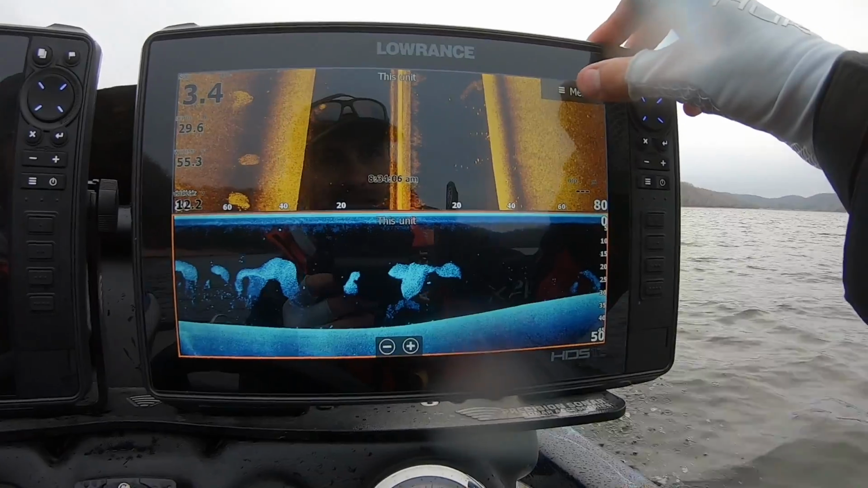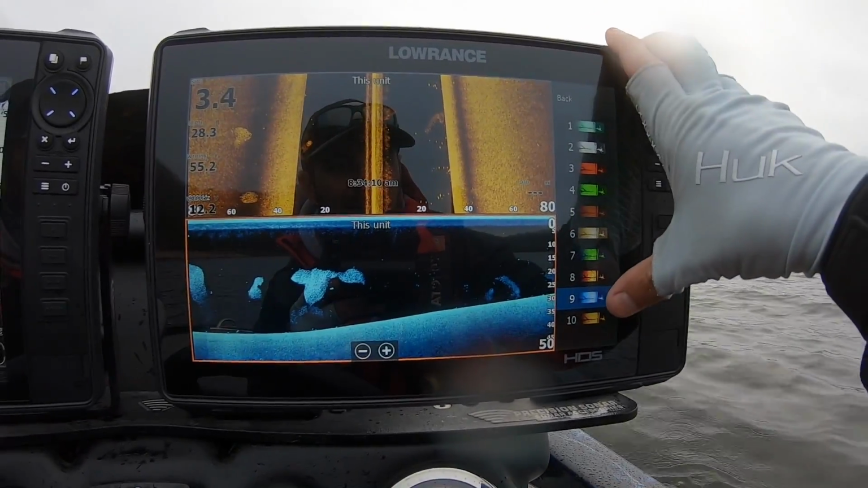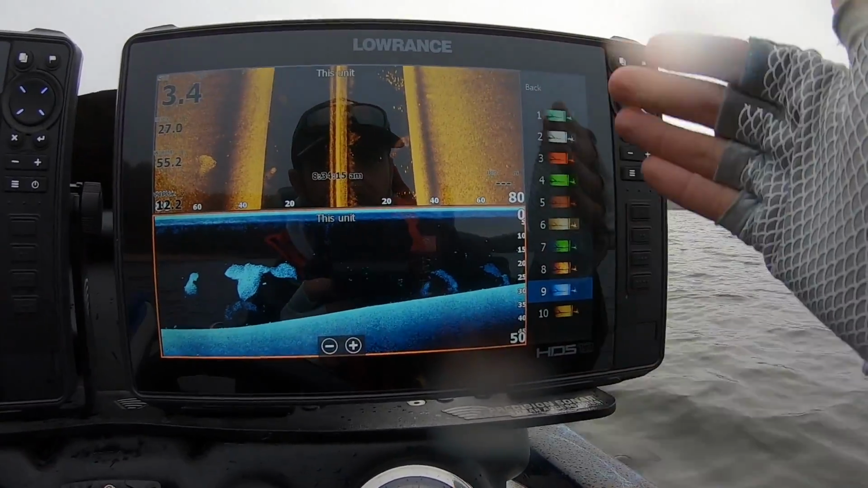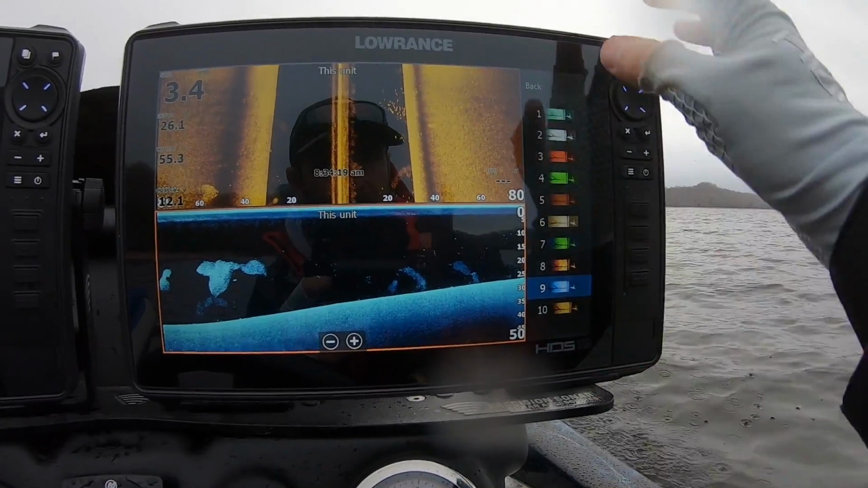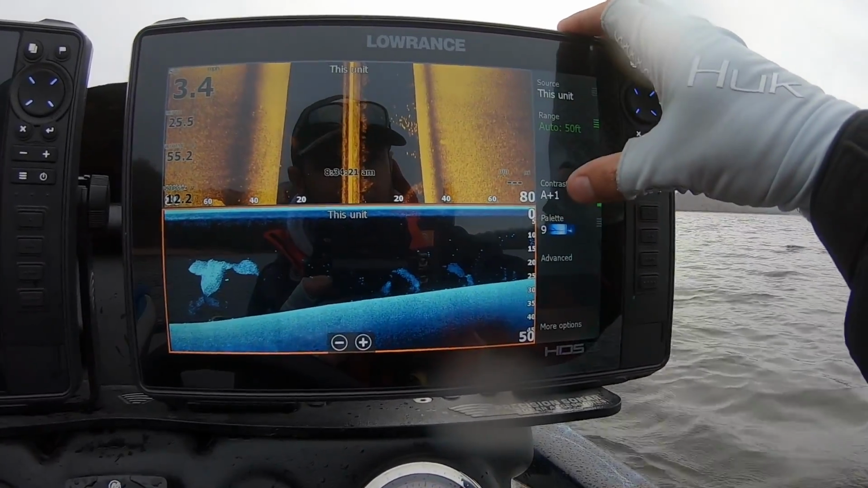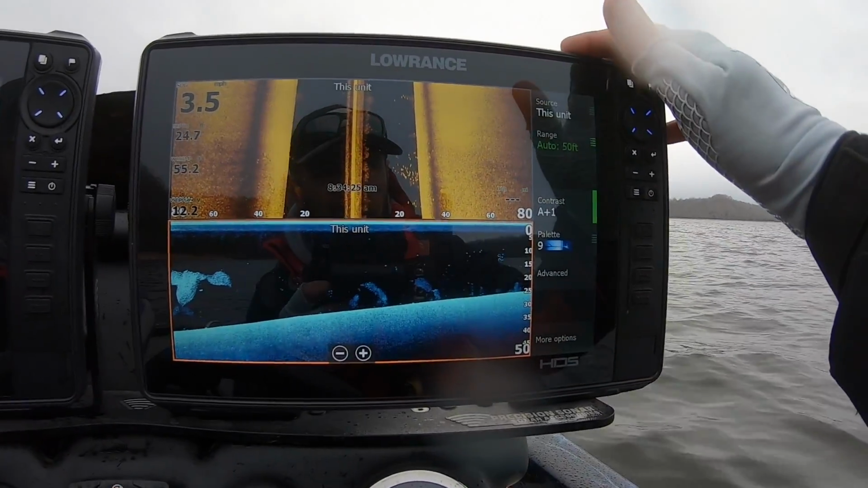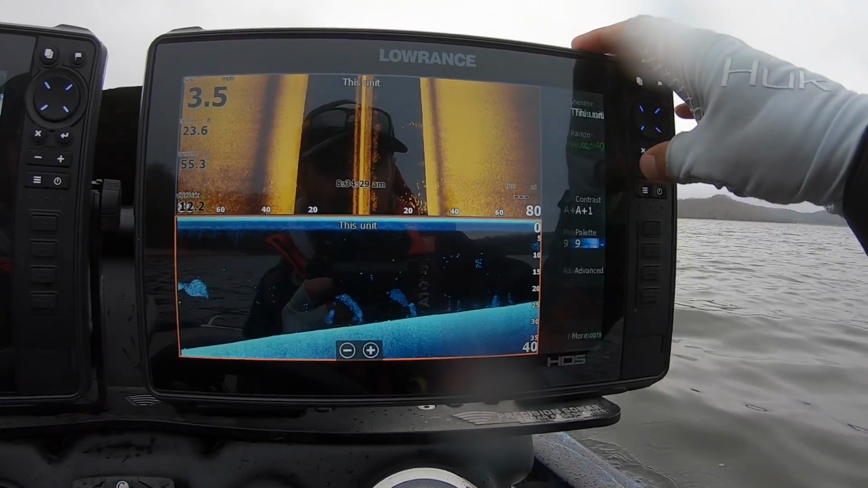And my settings on my downscan, I run palette number 9. There's several different palettes. Everybody's eyes see things a little bit different. But I'm on palette 9 right now. I've got my contrast set to auto +1, and I keep my range on auto pretty much. And that's how I do that.